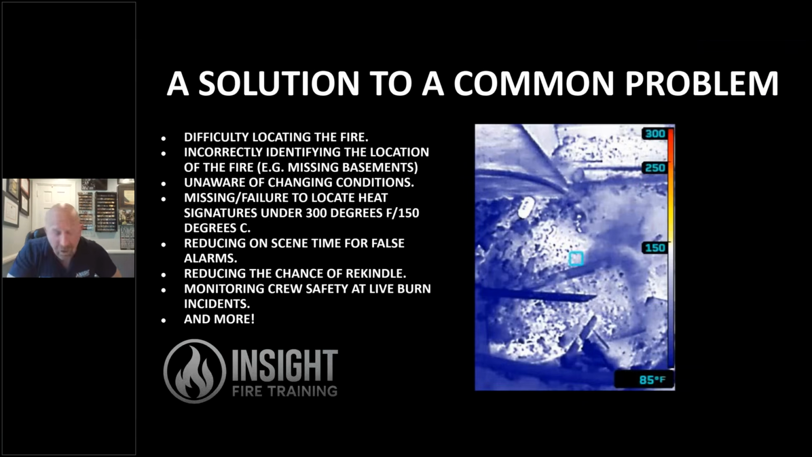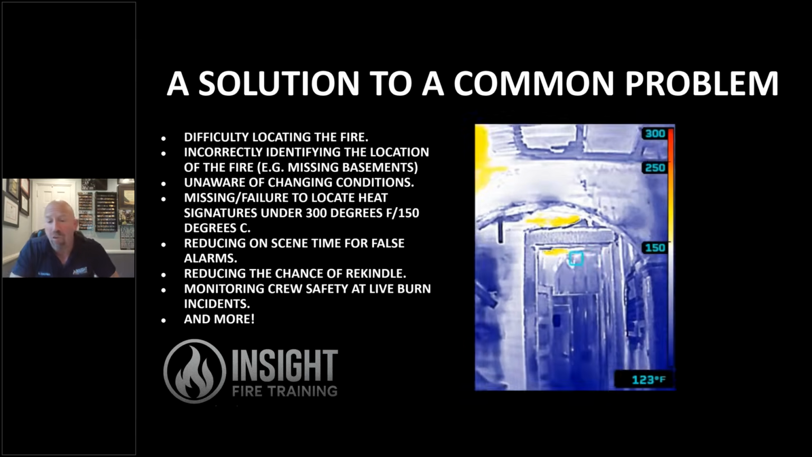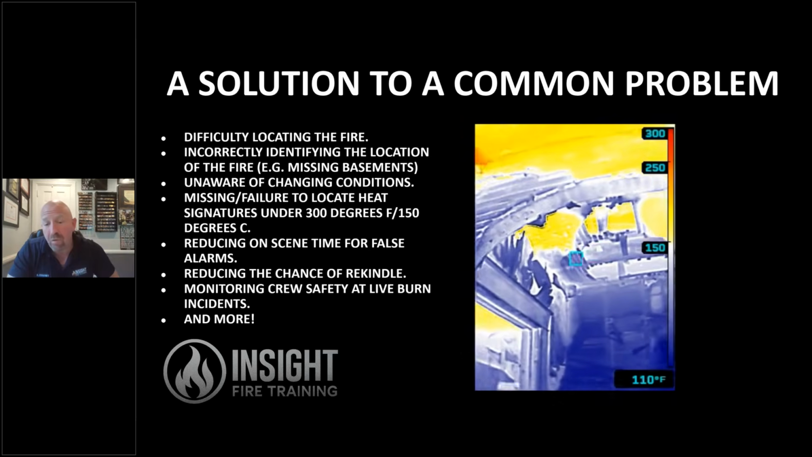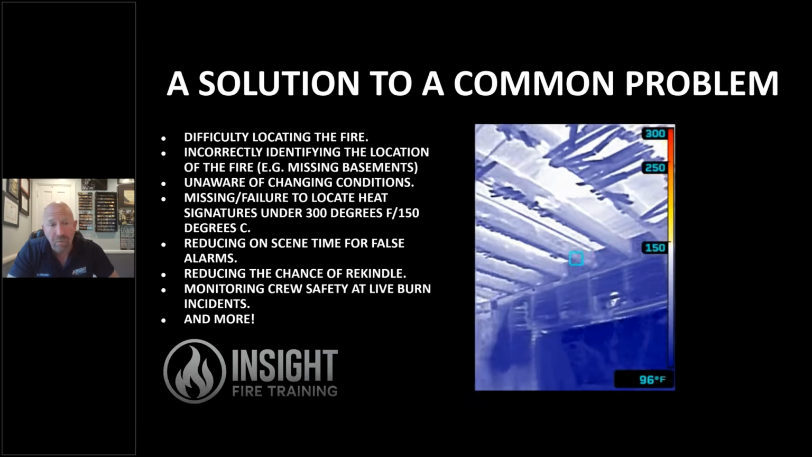Survey mode or investigative mode color palettes are a solution to a common problem, such as my good friend John Lightly here, showing us how this helps with the overhaul. This is a lot of work in this video. It's the Fire Pro 300 showing you how much residual heat is still in the first floor of this building, lath and plaster. So it can help us with that.